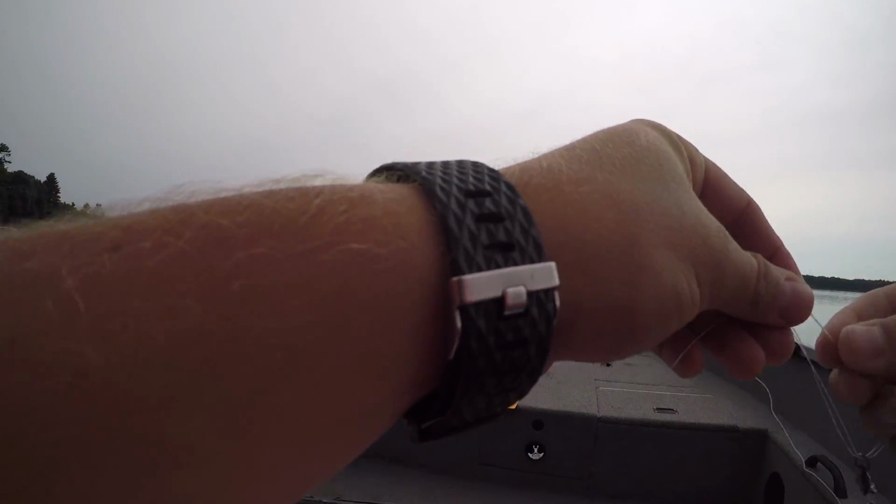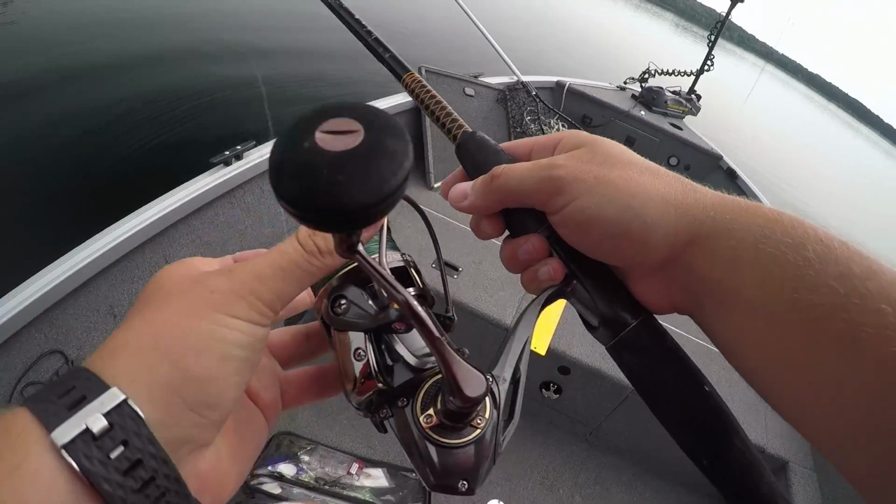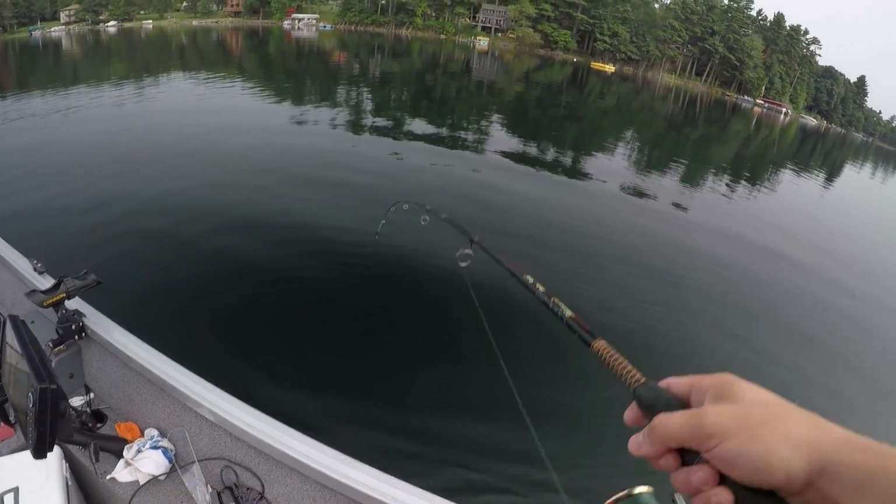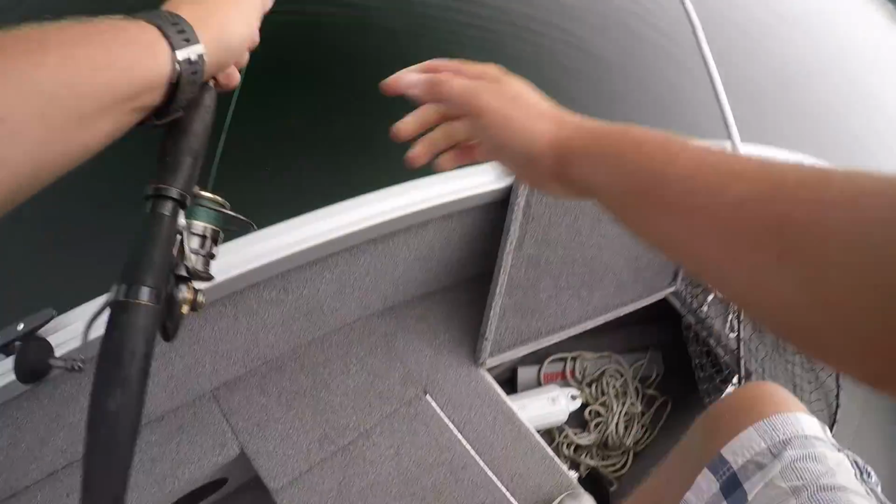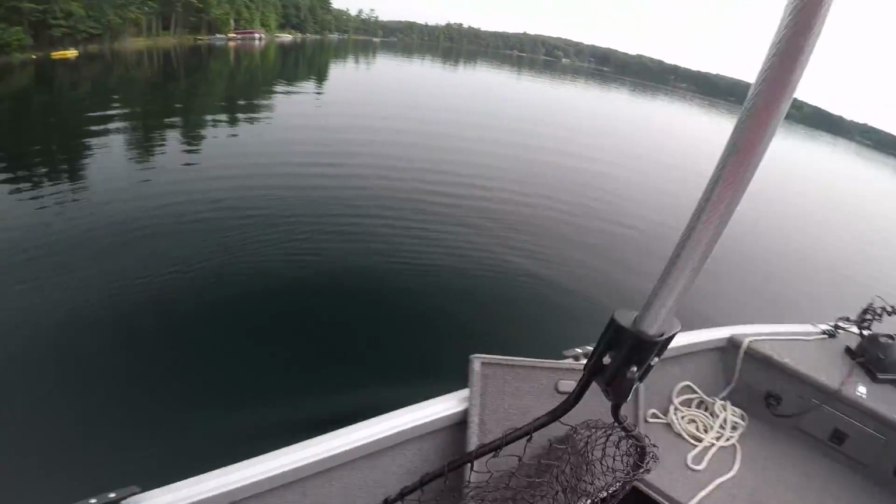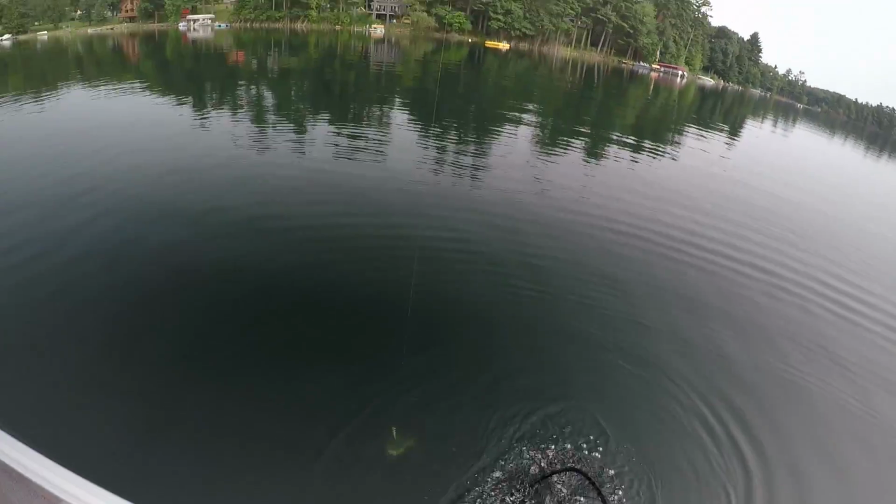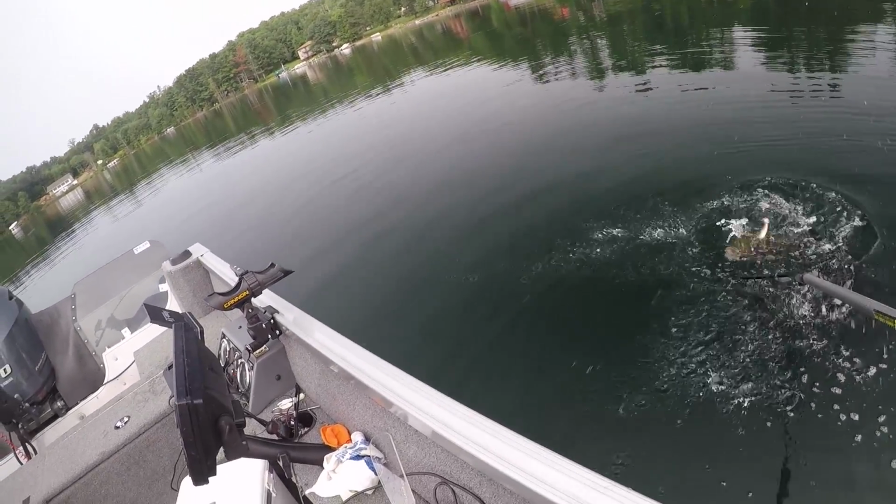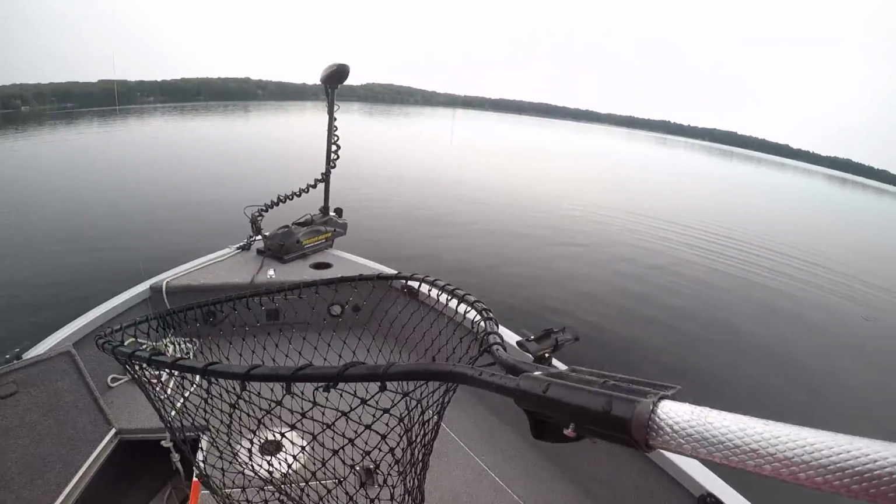But hoping for a fish. I don't care. Hoping for a fish. So let's catch one. Whoa, there we go. Another fish, guys. Big smallmouth. Oh, guys, this is a nice one. Look at this one, guys. Look at it. Oh, yes. This one is huge, guys.